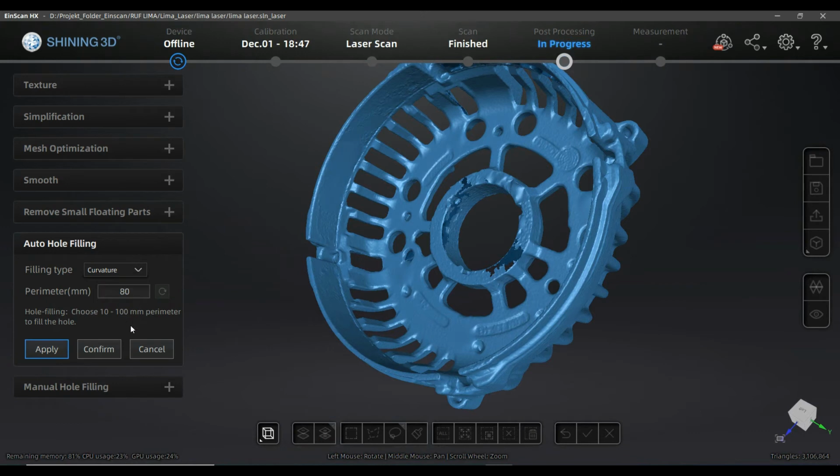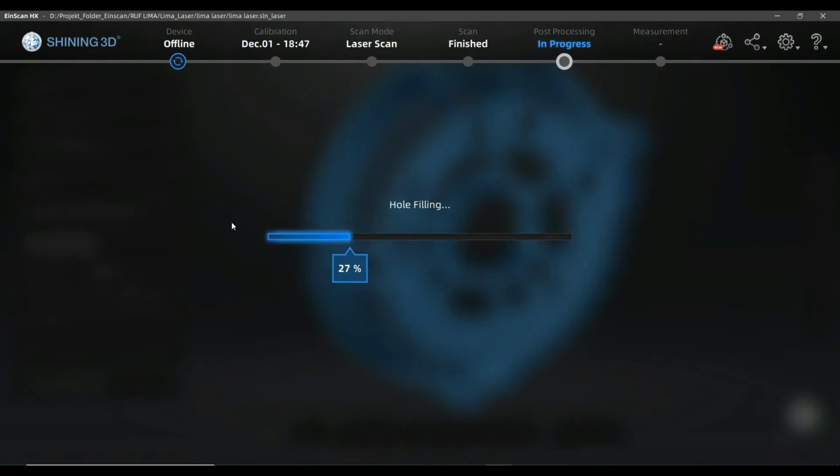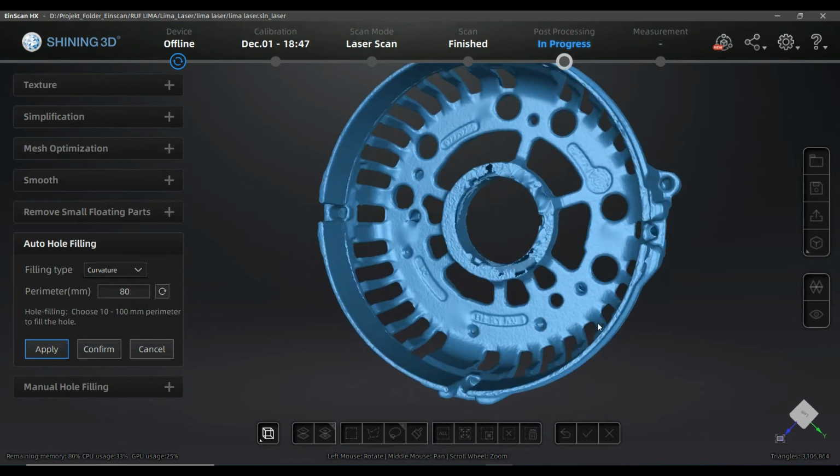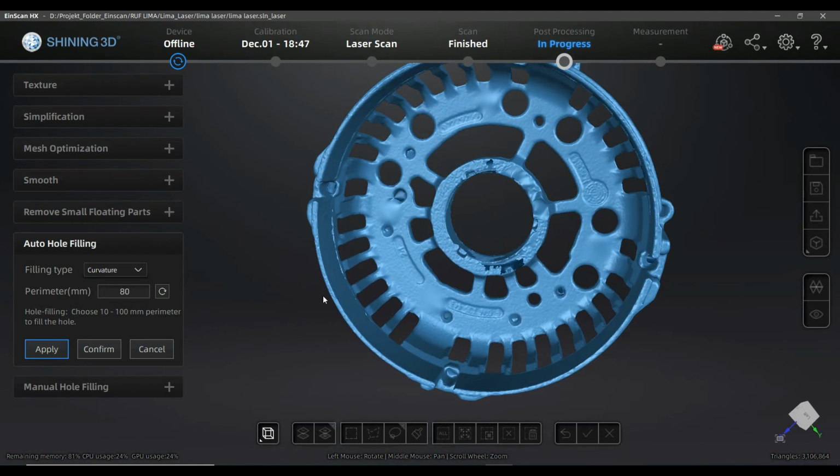Okay, that went wrong. I've got to say apply, because confirm just says okay, I'm going to accept the current state, but as I didn't choose it, it wasn't filled. You see that there are still some holes open, and why is it?